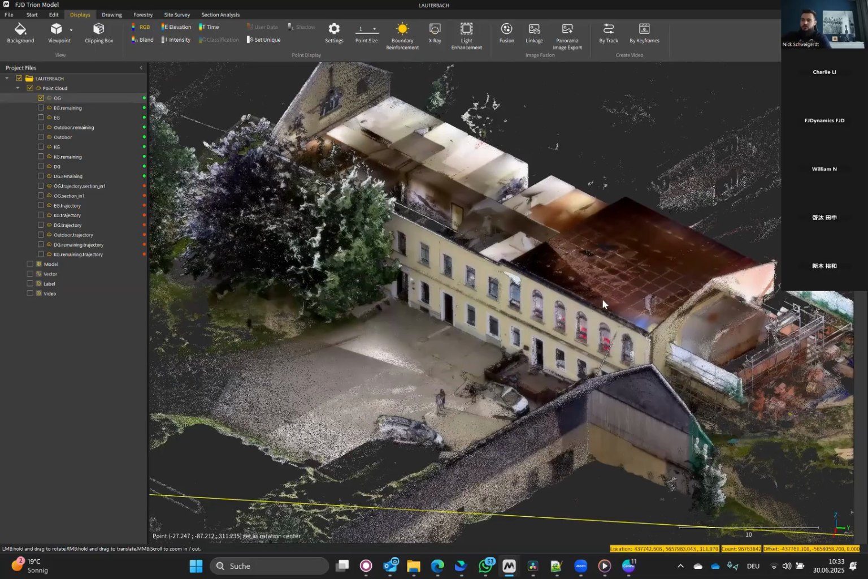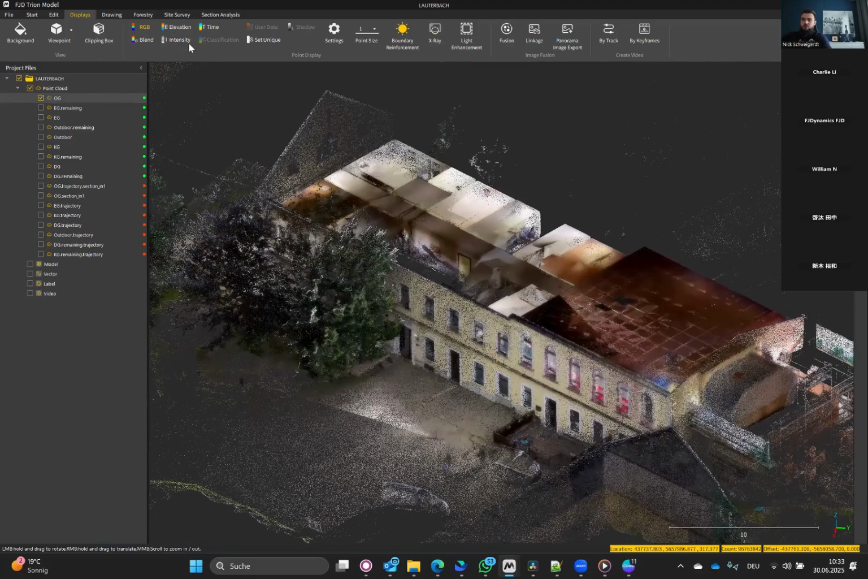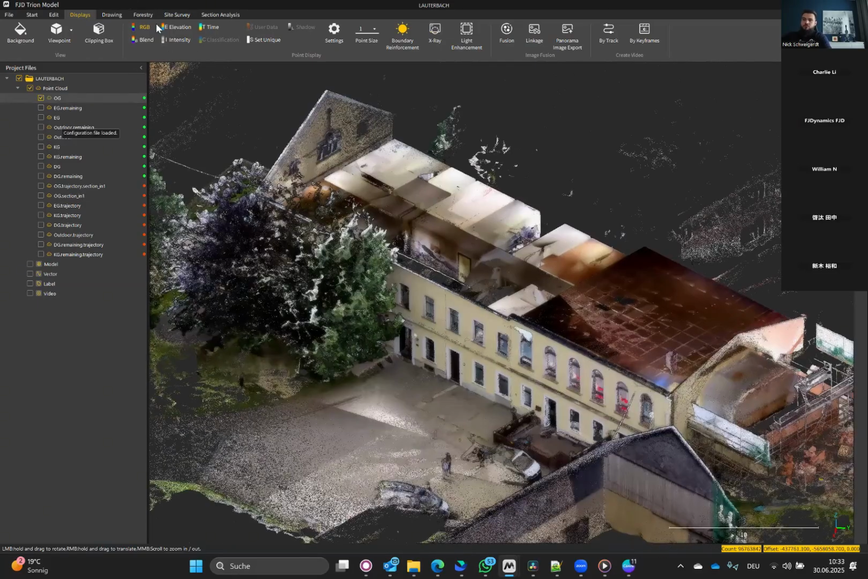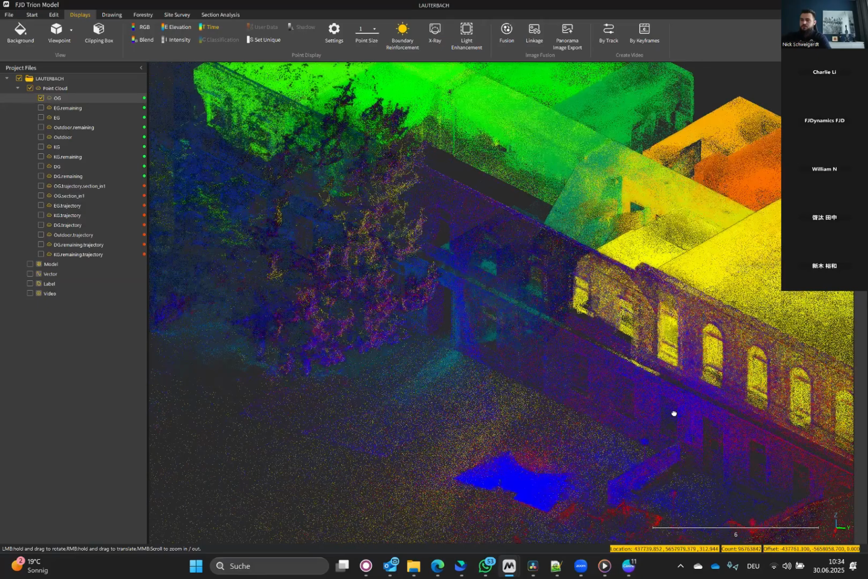And to check the quality of your scan mission, what I do is I like to display the point cloud by time and check for different colors being displayed at the same place. So you don't have layers here.